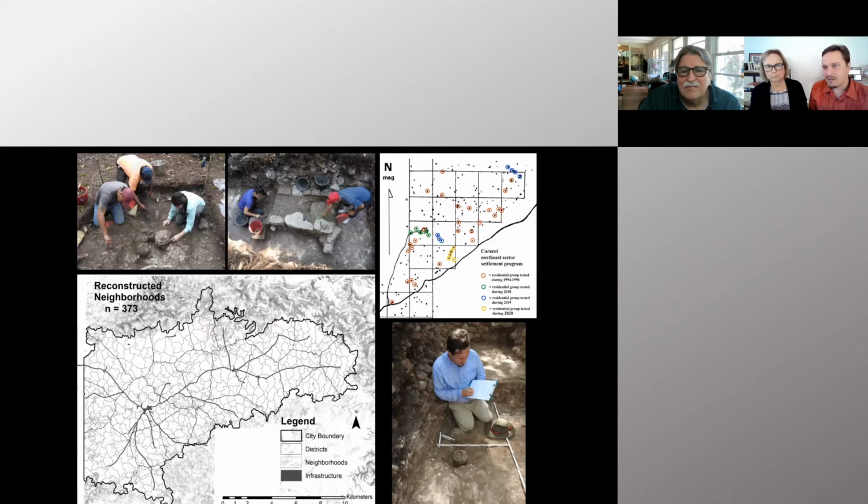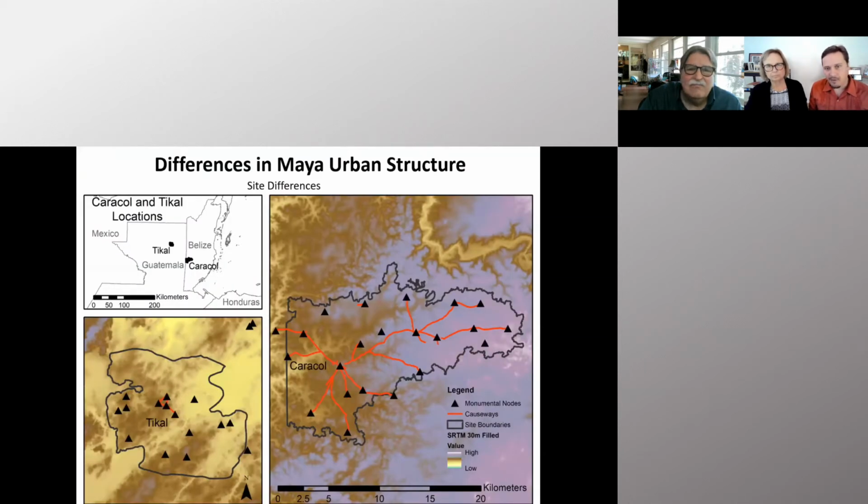And then we can use those neighborhood units as a lens to test against archaeological data of those households that have been excavated. And then zooming out, we can see that the LiDAR, in this part SRTM, and other remote sensing technologies are helping us identify differences between Maya cities, where Tikal has a dense, concentrated urban form, and Caracol's invested more in a sprawling urban infrastructure.